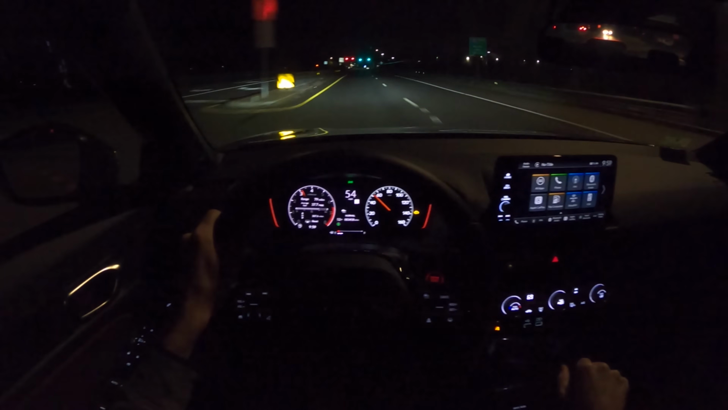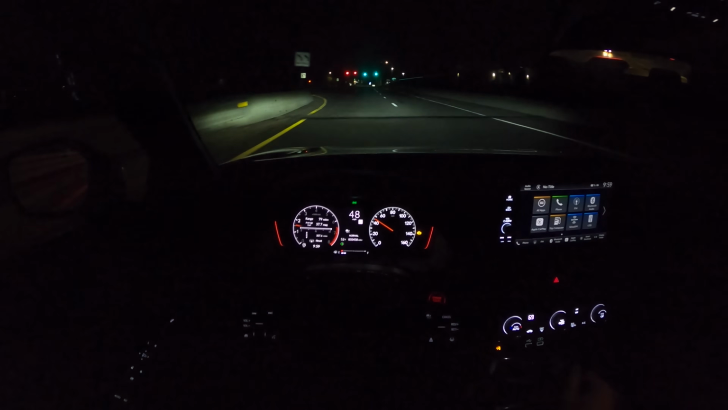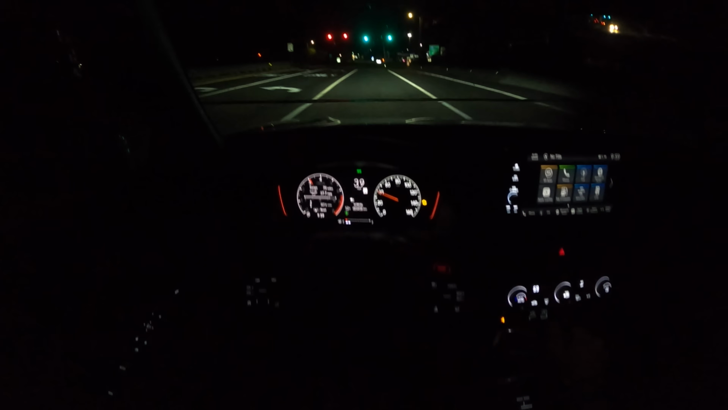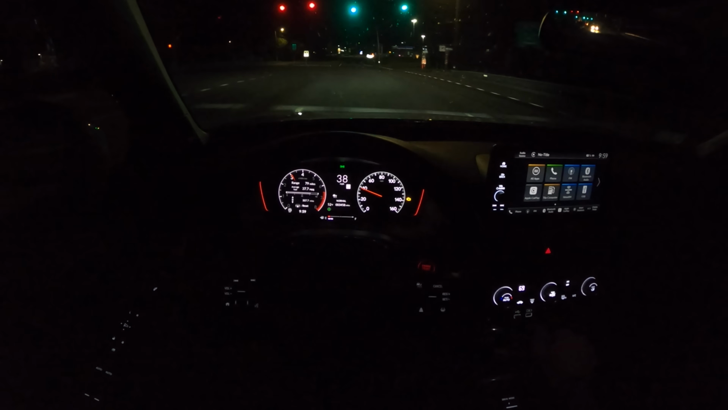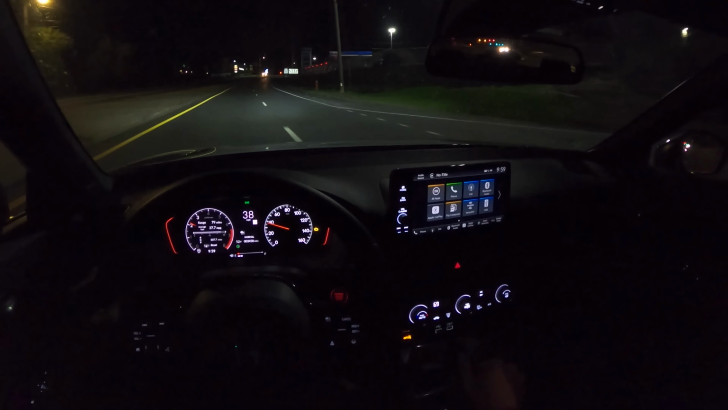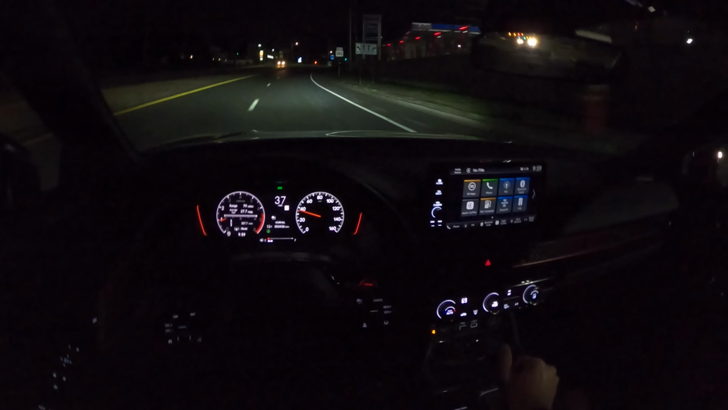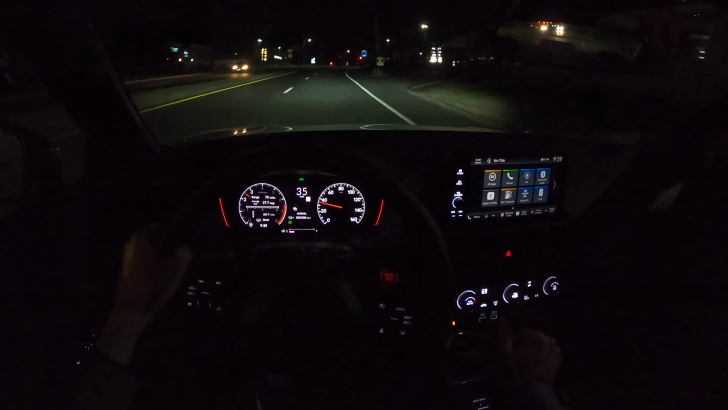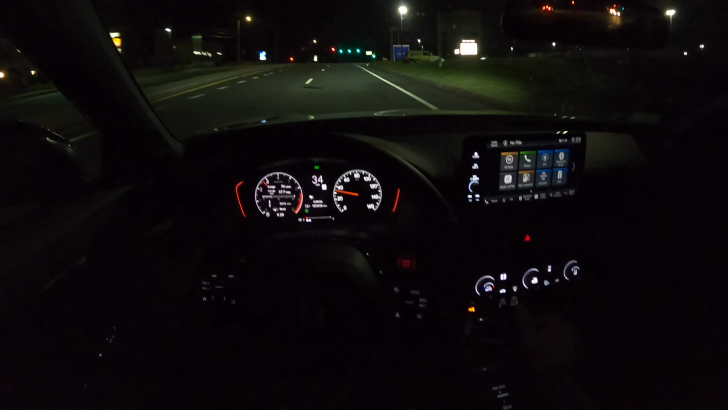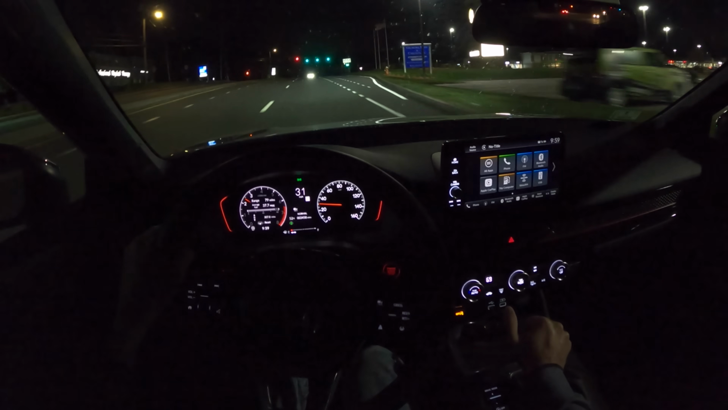What was that? Ooh, check engine light. We just went into limp mode. Uh-oh. We have Honda problems, guys, and we're catching them on tape. Interesting. Ooh, we're not running on all cylinders. That is bad. That's bad.